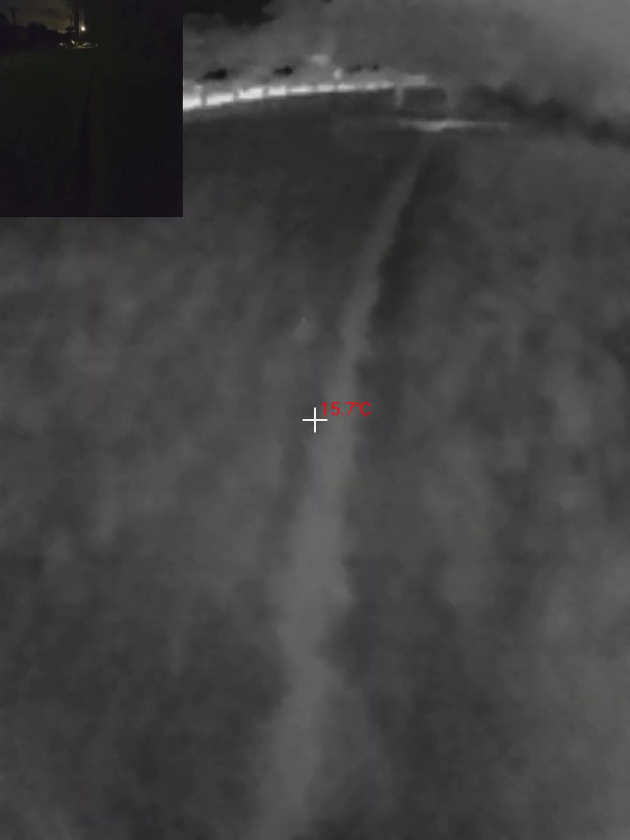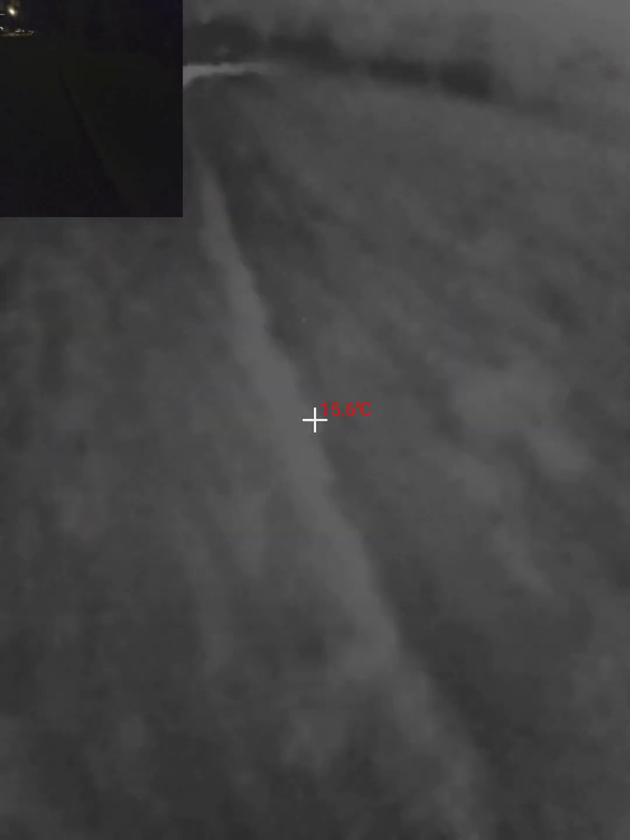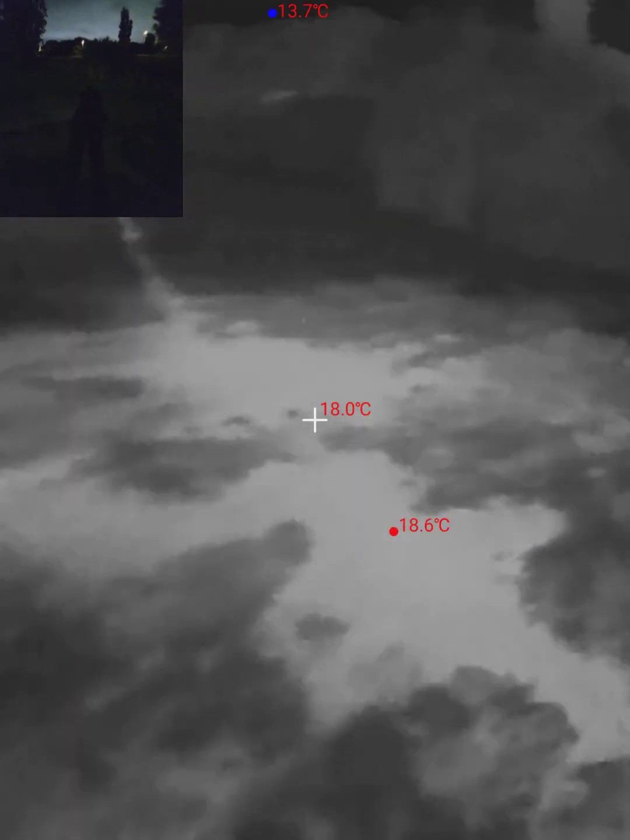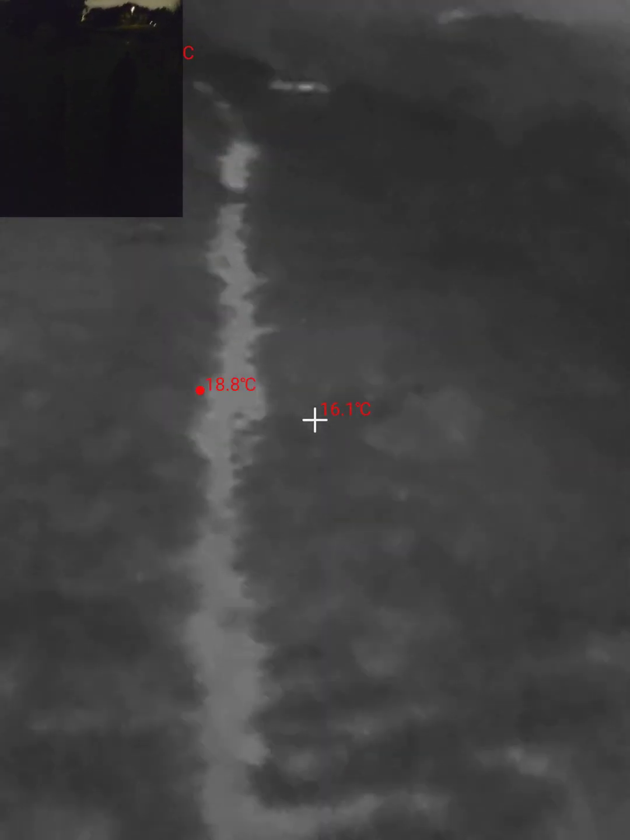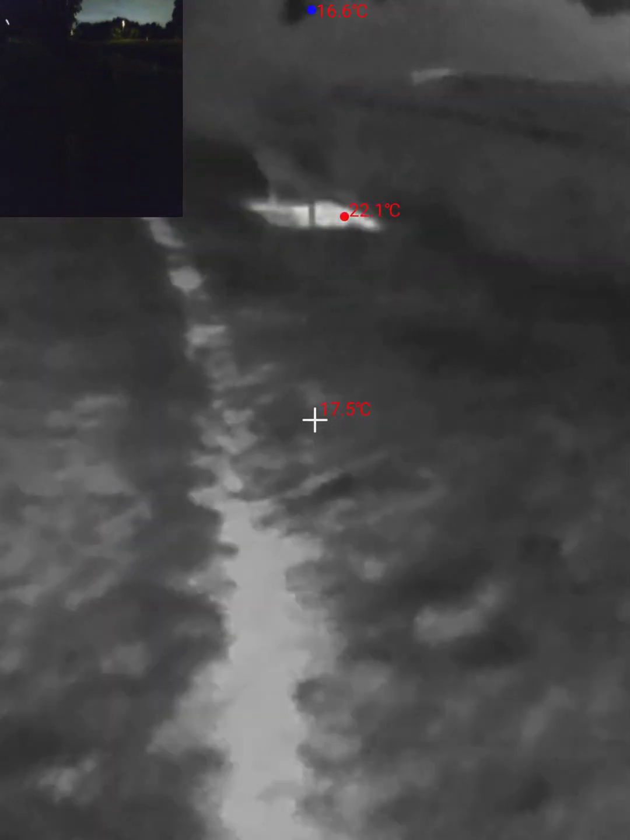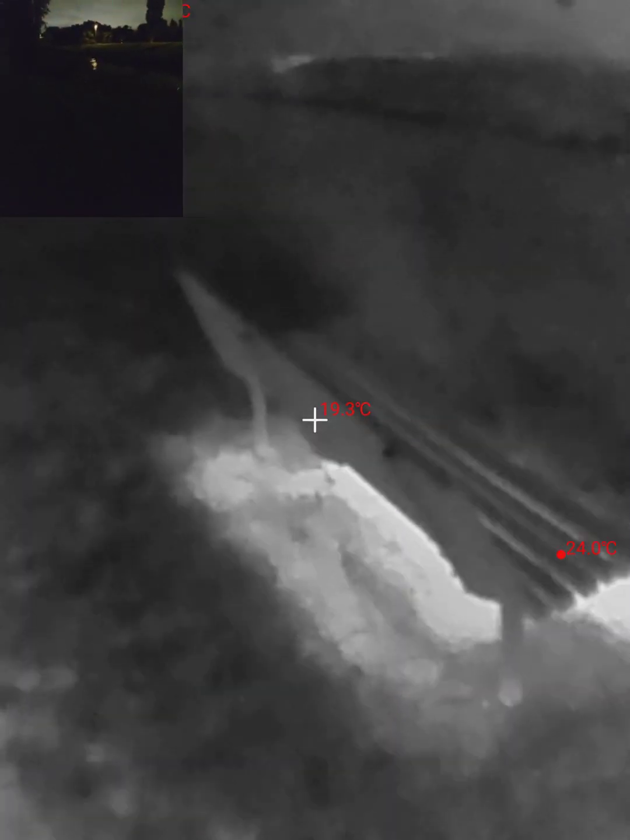Another thing I thought was really interesting is how easy it is to see where the path is, just based on the different materials. On the path we've got lots of dirt, whereas either side we've got grass. That grass has different thermal properties to the dirt, so even though they have both probably experienced similar levels of sun, the way they've responded to it